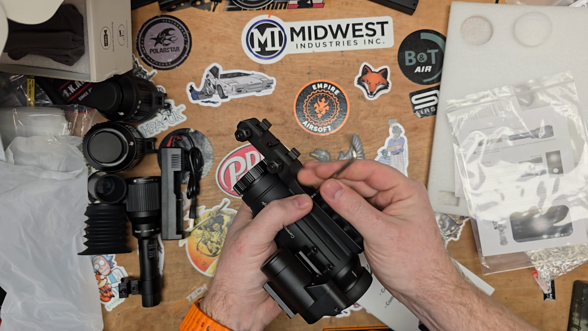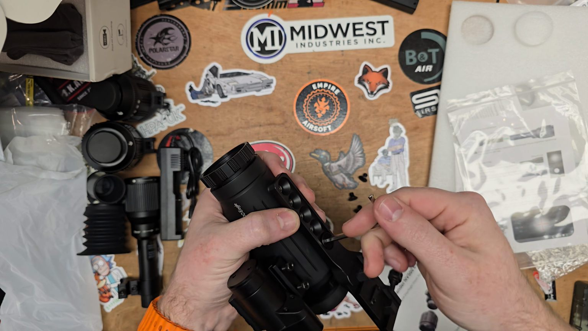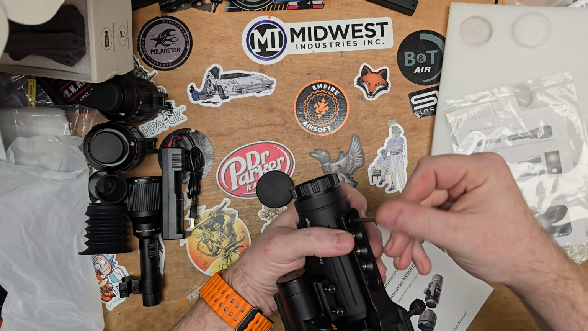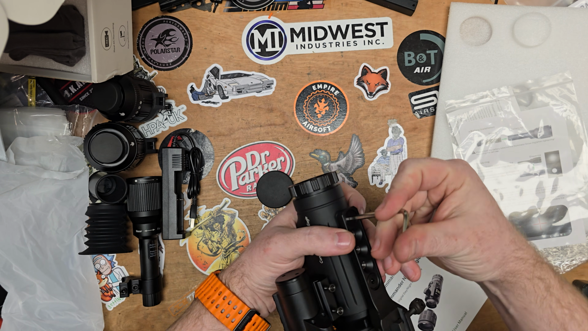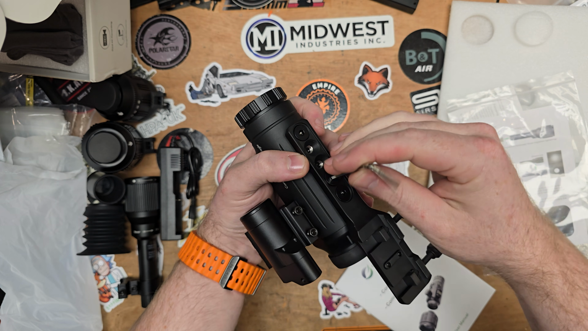Now I've seen digital night vision before, and it's not on the same level as analog, because most of the time you really are dependent upon that IR light source.